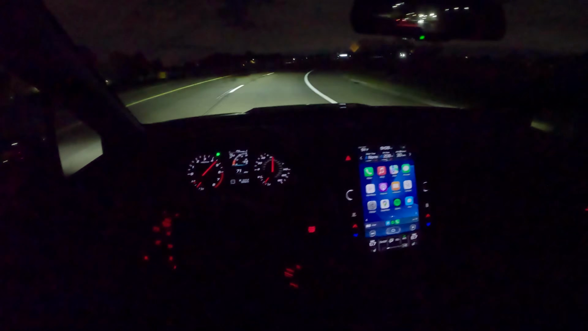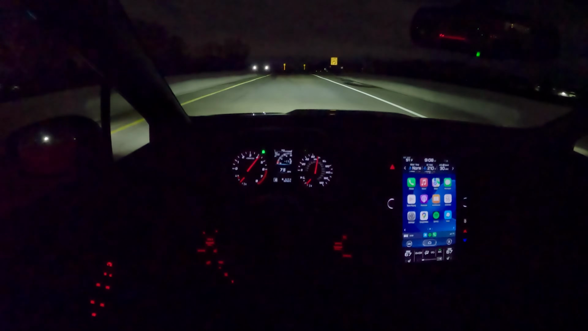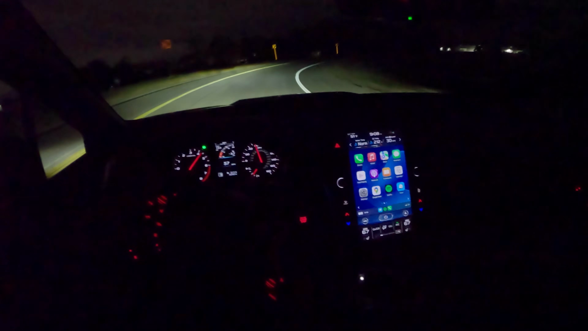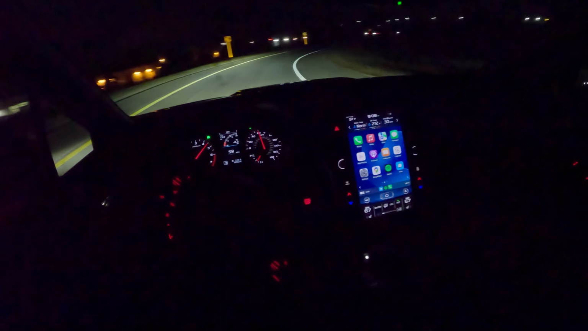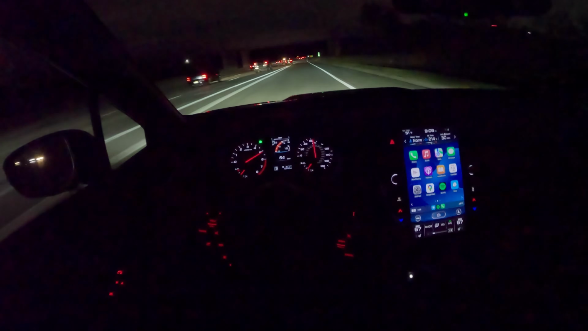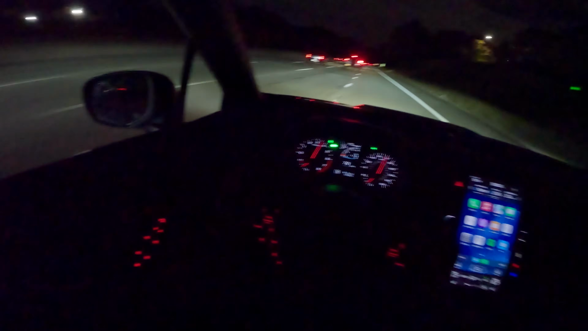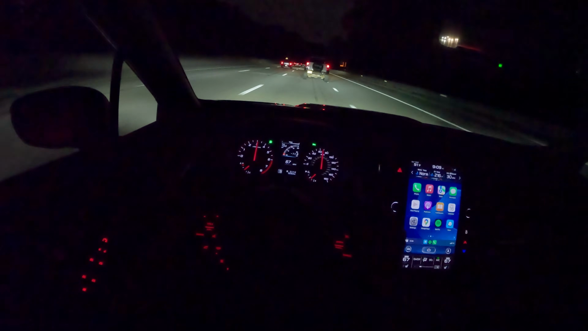We have reasonably short gearing too. Third gear tops out at about 80 miles an hour, second about 56. So you can actually enjoy this around town quite a bit and not do egregious speeds. Lots of mechanical grip too. We have a track mode for traction control, which is just a little bit more of a liberal setting. And then at a complete stop, you can completely disable traction and stability control for some sideways, low grip fun in the winter on dirt, whatever you fancy.